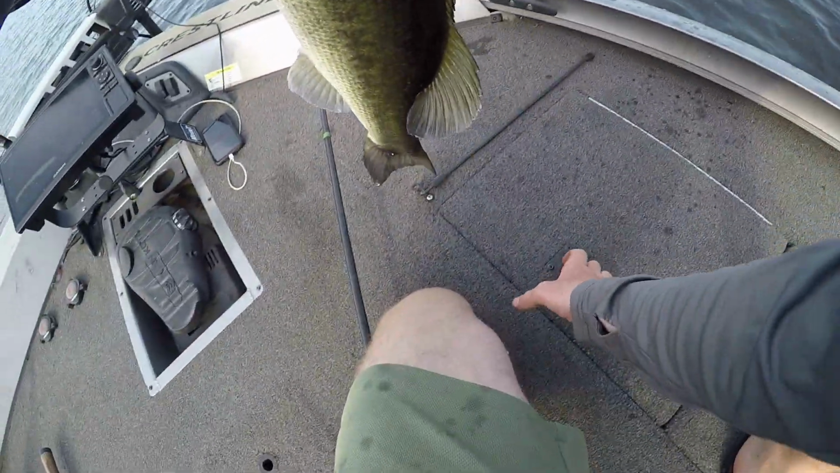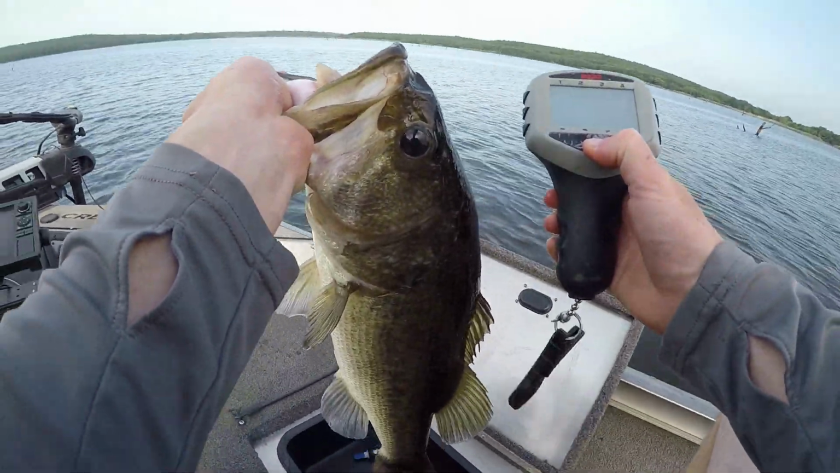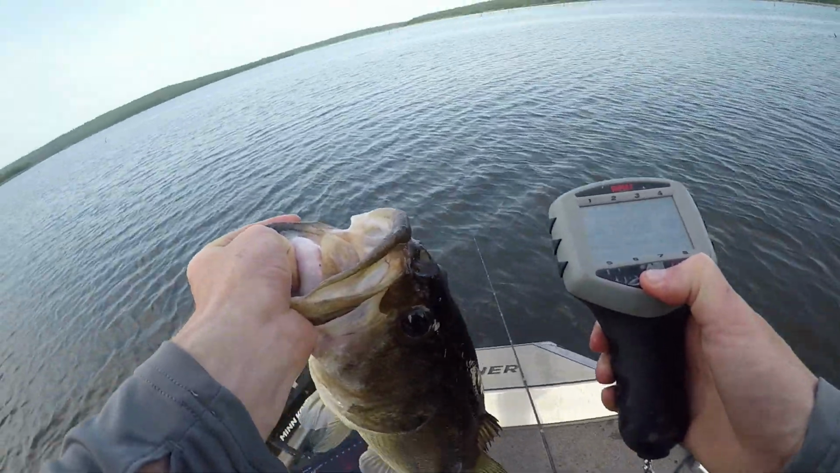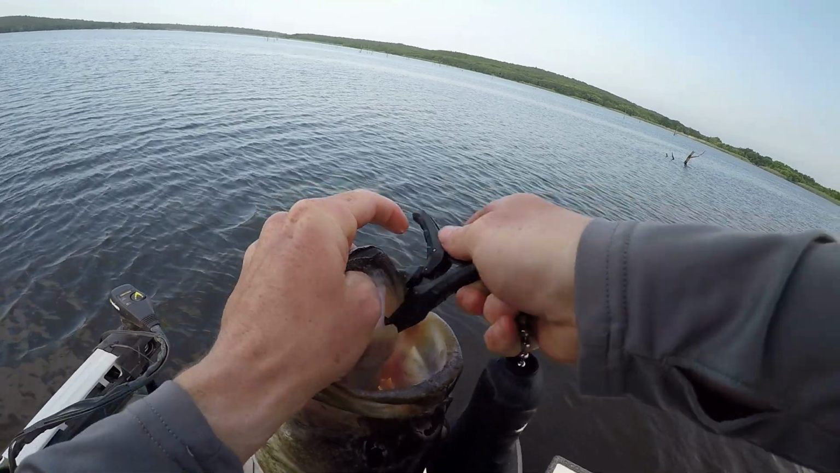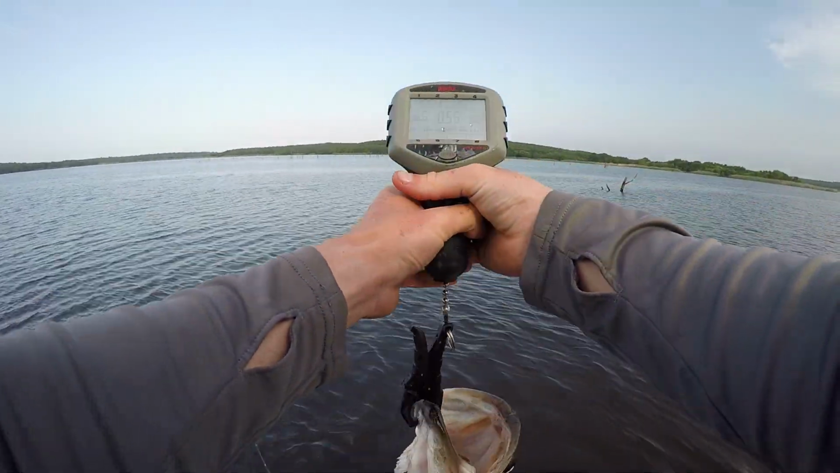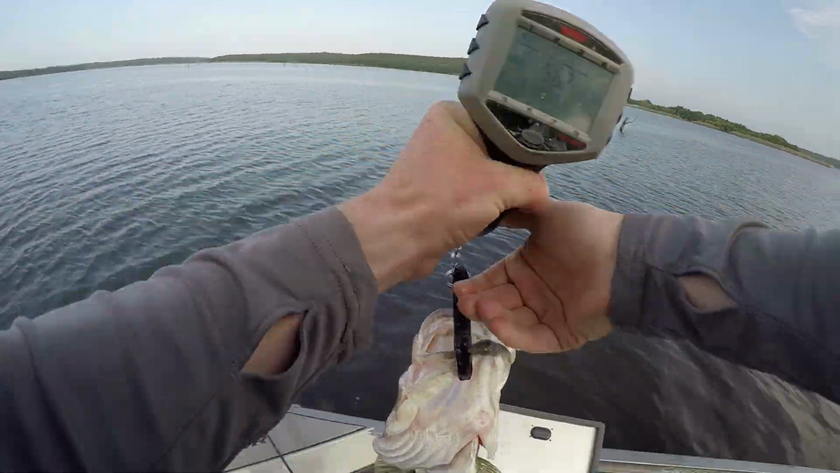And to be honest, I don't think they've seen a glide bait very much on this lake whatsoever. Not many people throwing glides out in open water or around timber. So I'm gonna get a weight on him real quick. Not a giant, but he's a good fish. I thought he might be a little bit bigger than that, but he's long, so he looked big. 562. I'll lock that in.